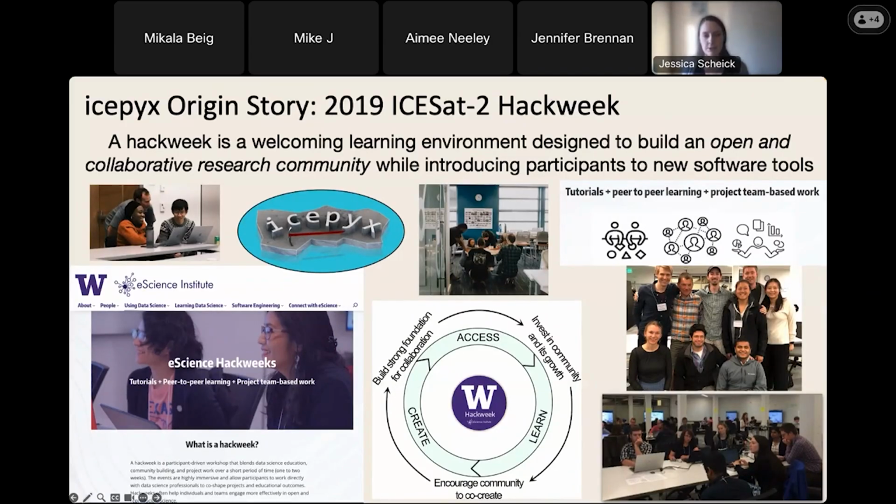And in this very first one, there were definitely some challenges with getting the data sets. It was a recently launched satellite, very big, very complex data sets. And icepyx came about as partway through the week, a couple of the other folks in the room and I were observing, like, wow, everybody in here is doing a great job of sharing their code, helping each other to get the data and work with it.